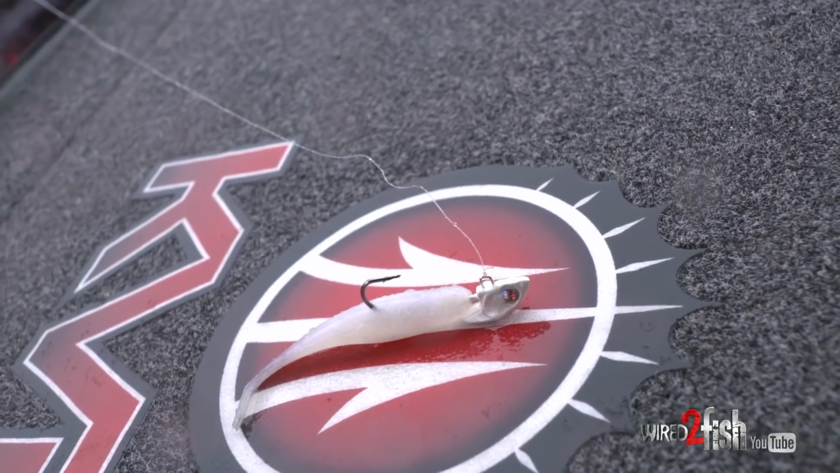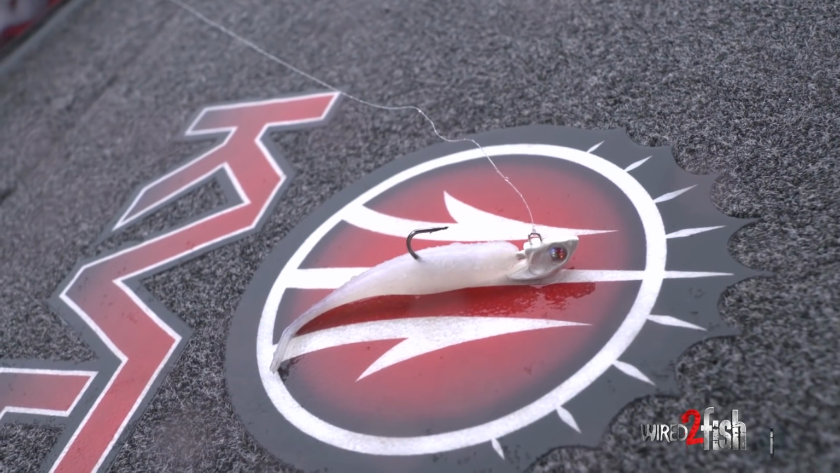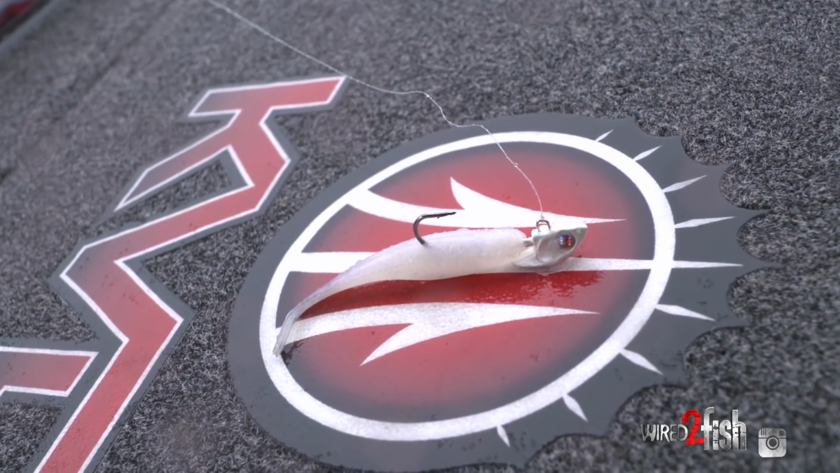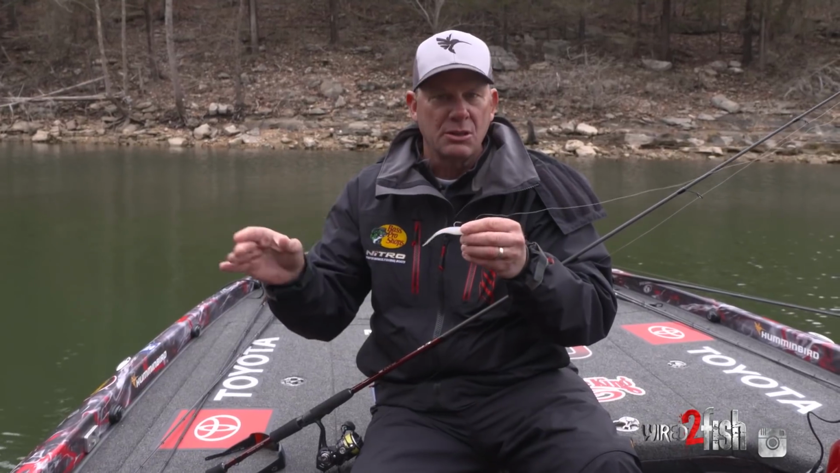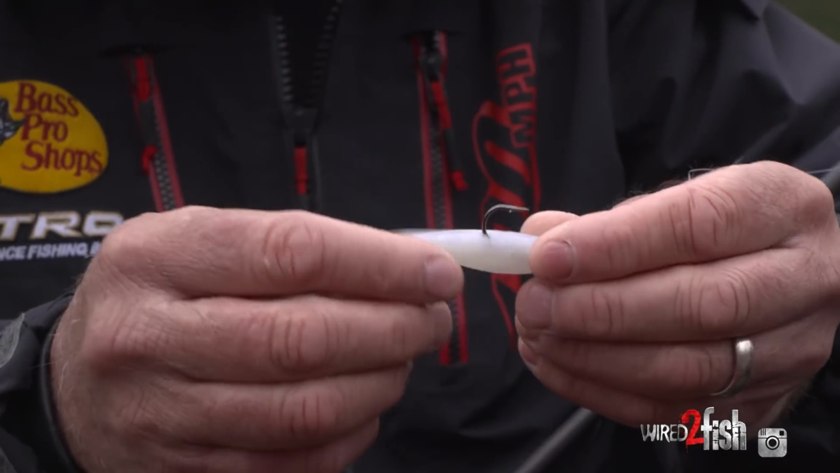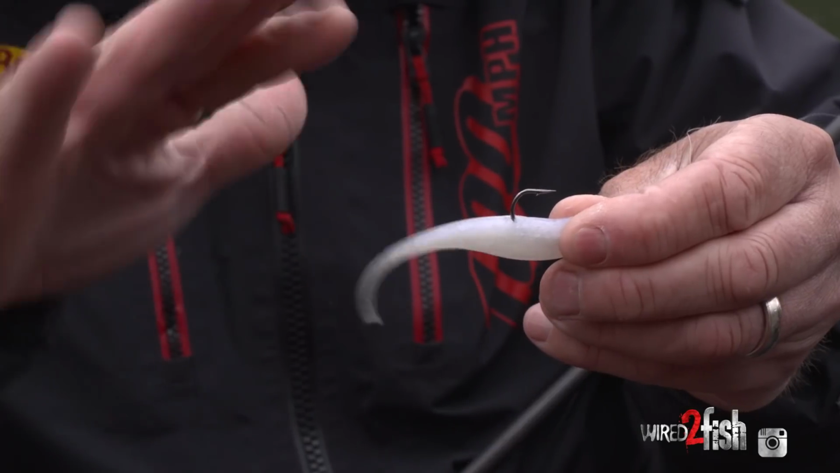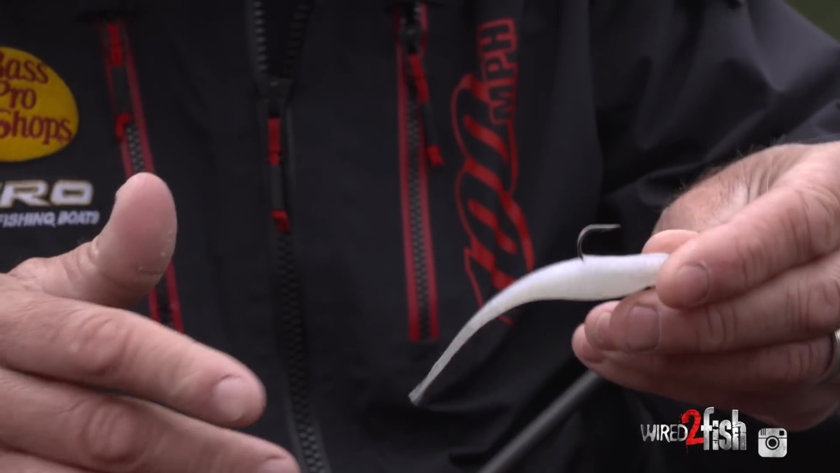I've just got a Pearl Blue Glimmer Baby Z2 on there. You want to use some type of shad pattern if you're fishing around shad like this. The water's a little bit stained, so having something a little brighter like that is really good. I like this because it's super soft. It just quivers even if you're trying to hold it still, and it has a great dart to it. So if I see one start to follow it, I could snap it a little bit, almost like a jerkbait, and that thing is really erratic, and it'll trigger a lot of them to bite in that situation.